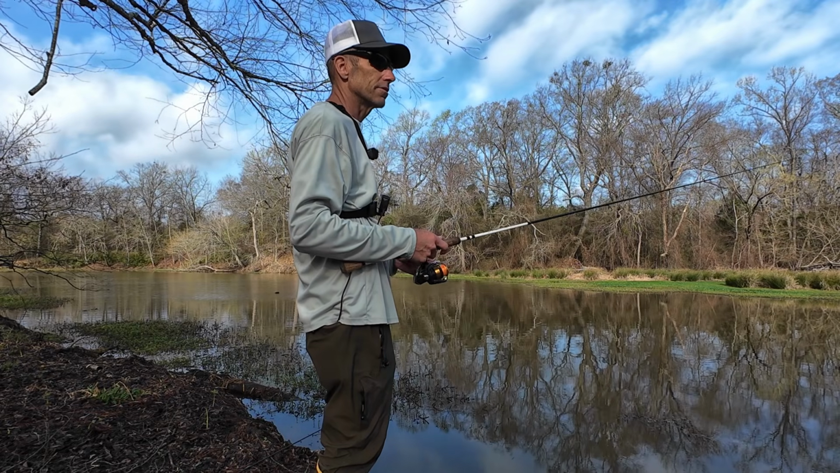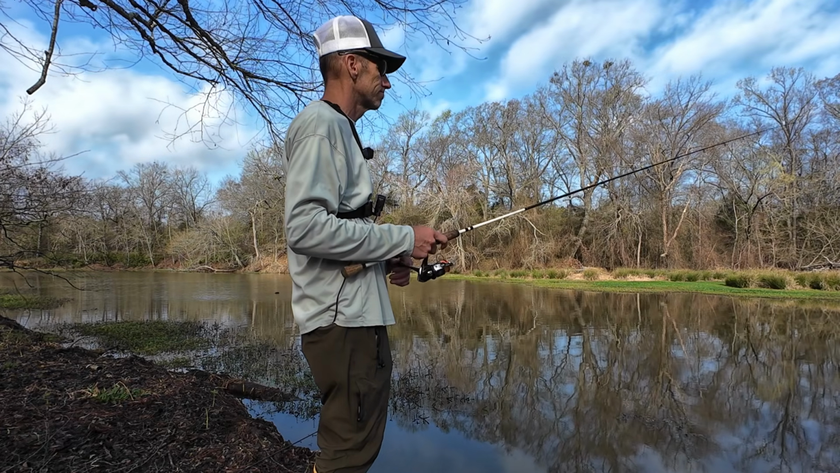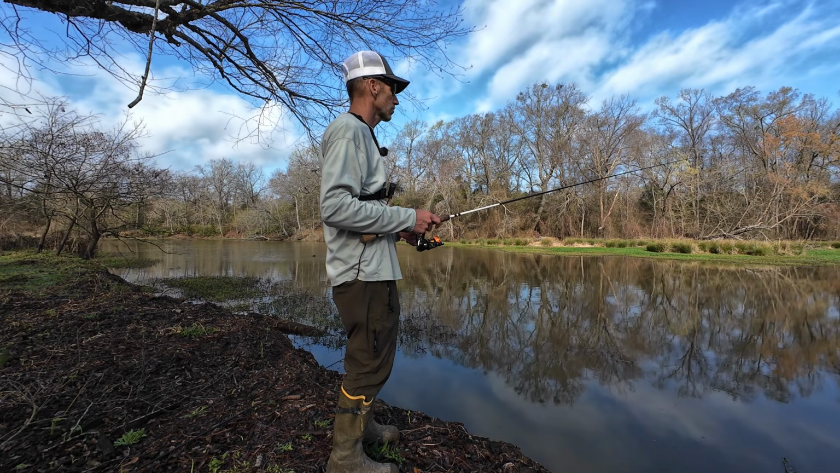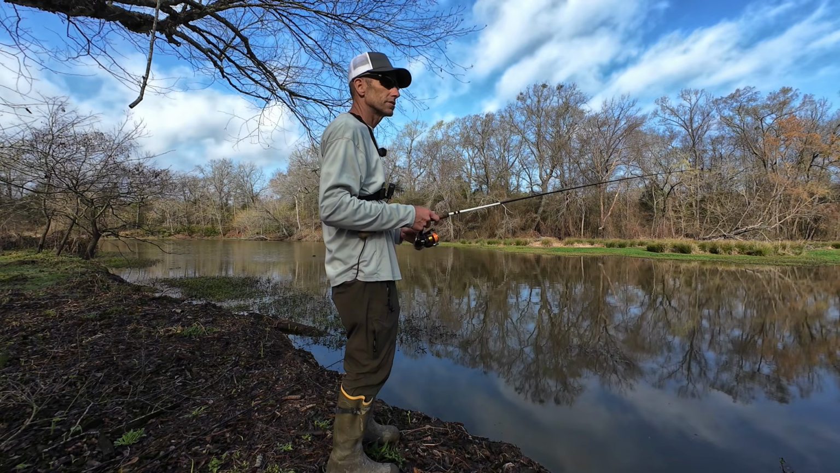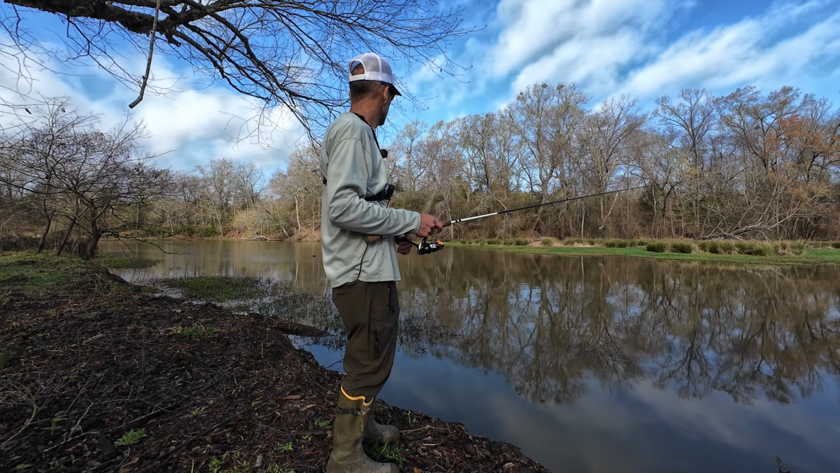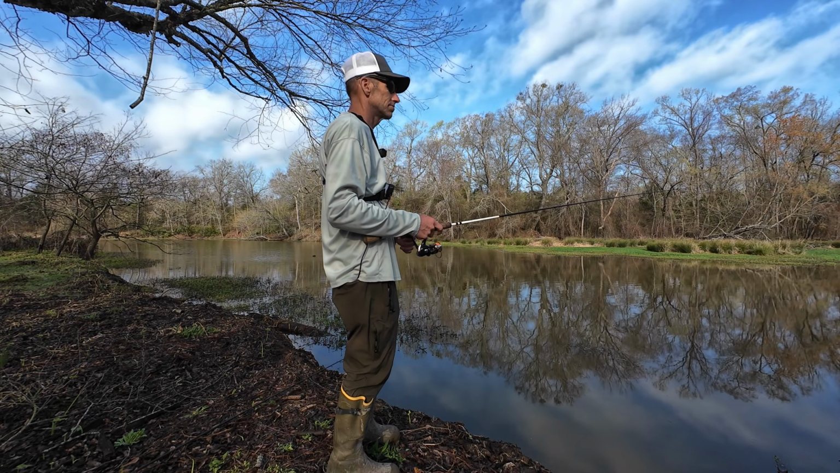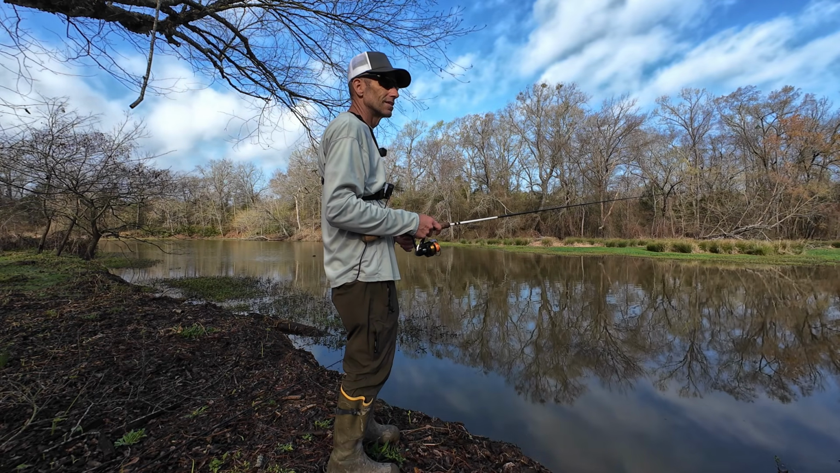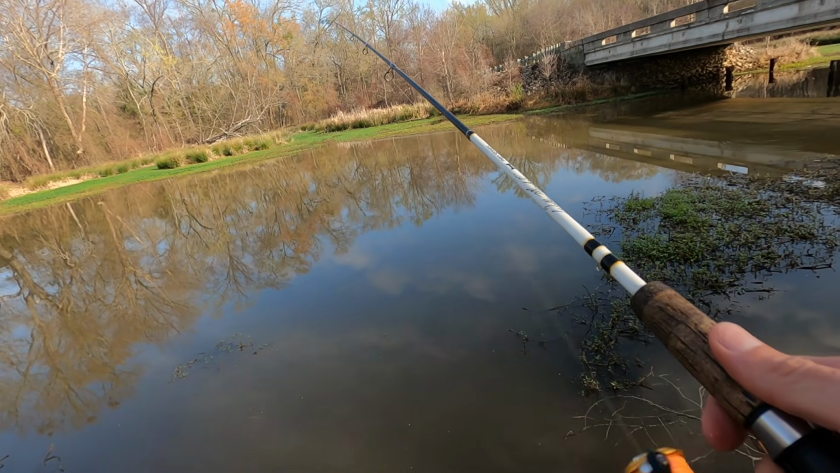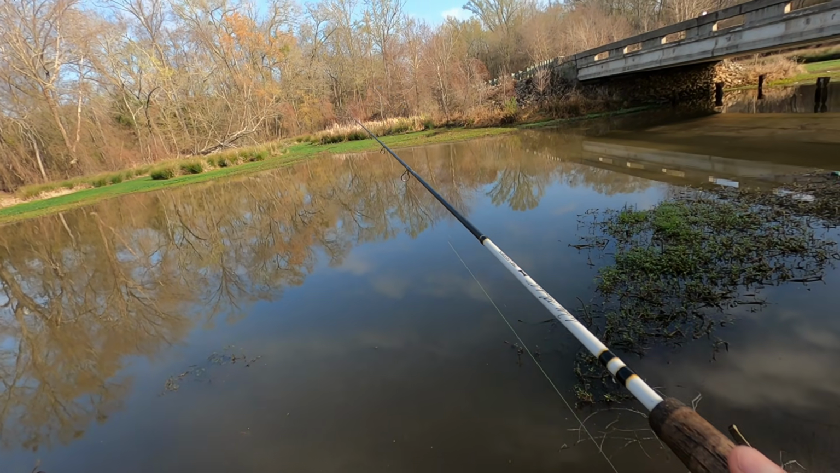I don't have it dialed in to where I need to be casting or anything like that. What specific area is the best? And it takes a while to figure it out. Sometimes it could take several trips, you know, because they may not be biting when you're there. You're at the wrong time of day, wrong day.